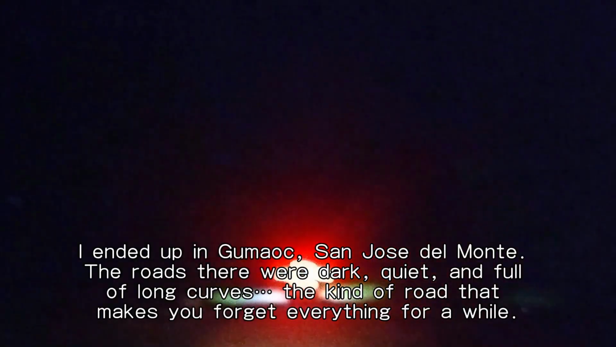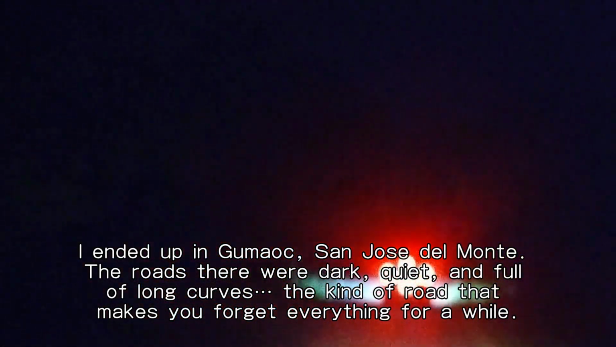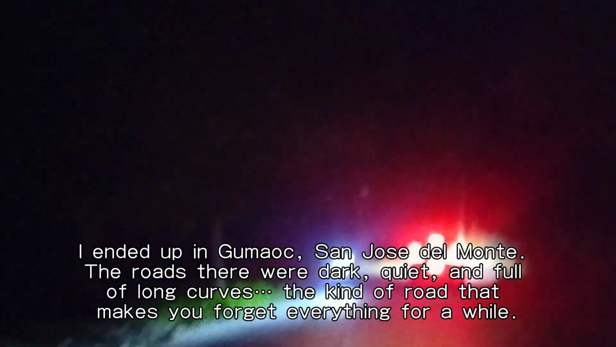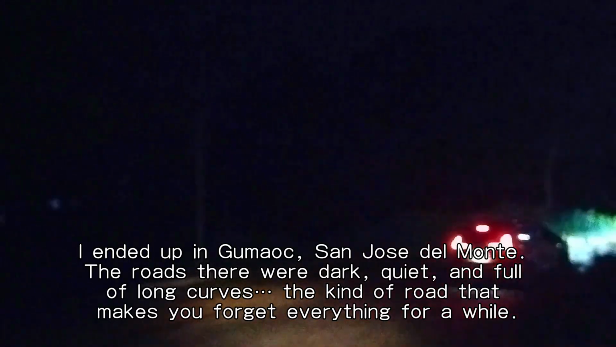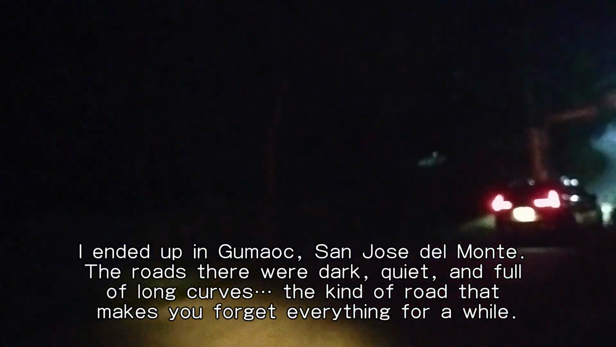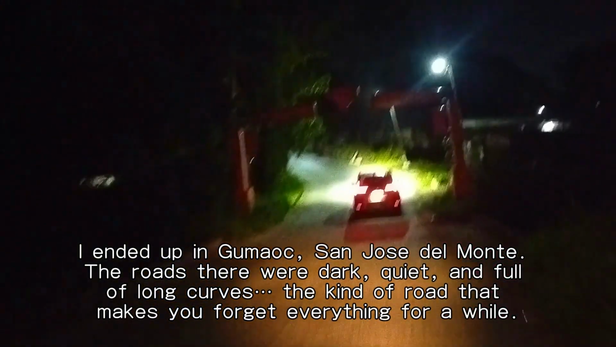February 22, 2026. A few months ago, that night, I decided to ride my DMX 155 just to clear my head and get some fresh air. No destination, just riding around town at night. I ended up in Gumaoc, in my hometown, San Jose del Monte, Bulacan. The roads there were dark, quiet, and full of long curves, the kind of road that makes you forget everything for a while.